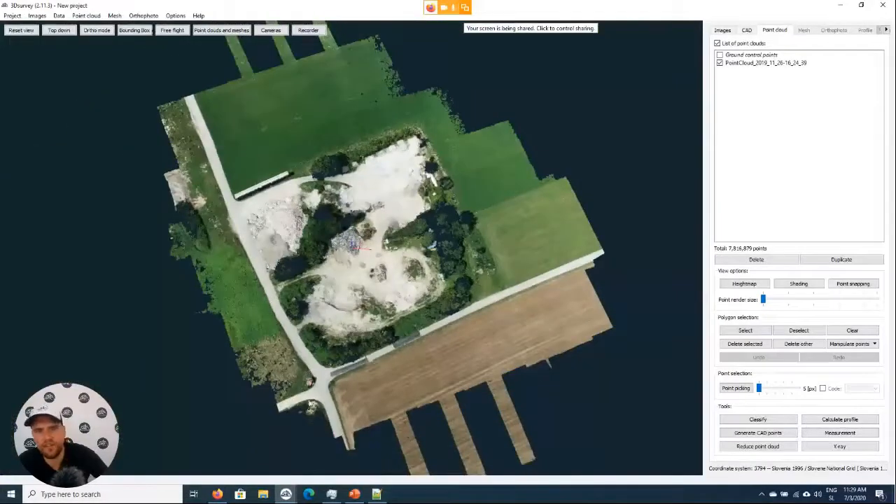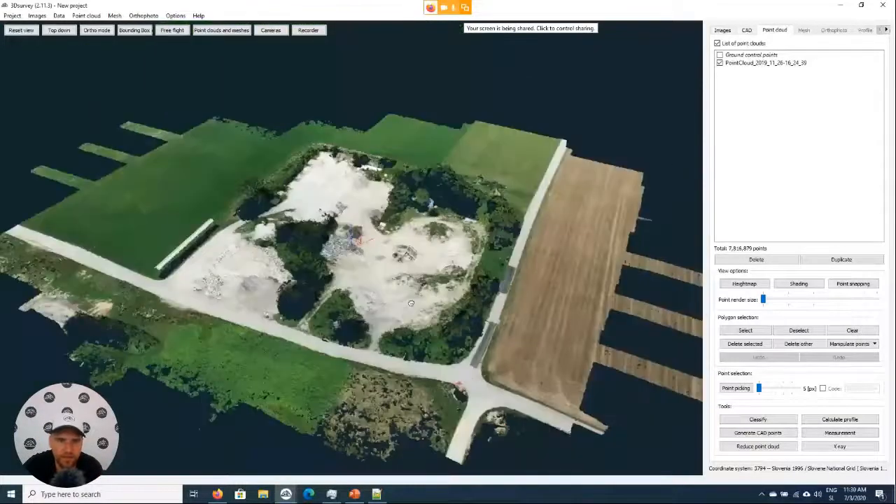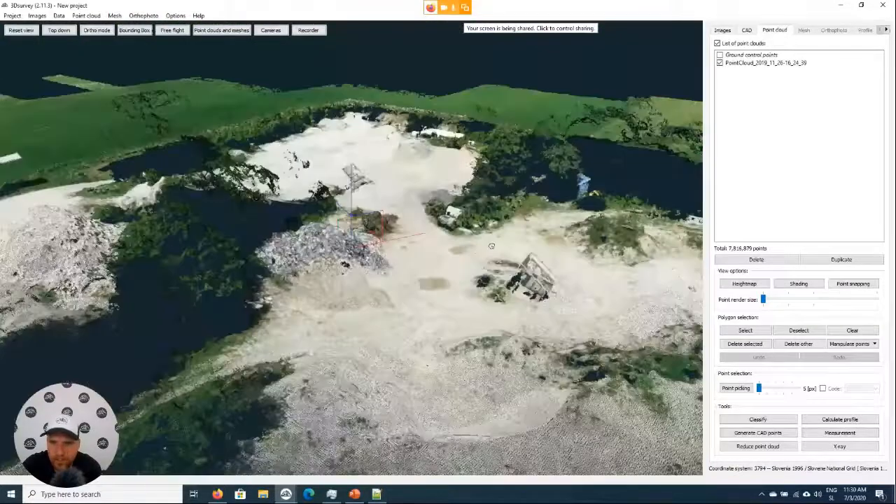Okay, but this is an area of 100 by 100 meters. So in order to map it, it would probably take half of the day with a total station. Okay, so here is already our point cloud.